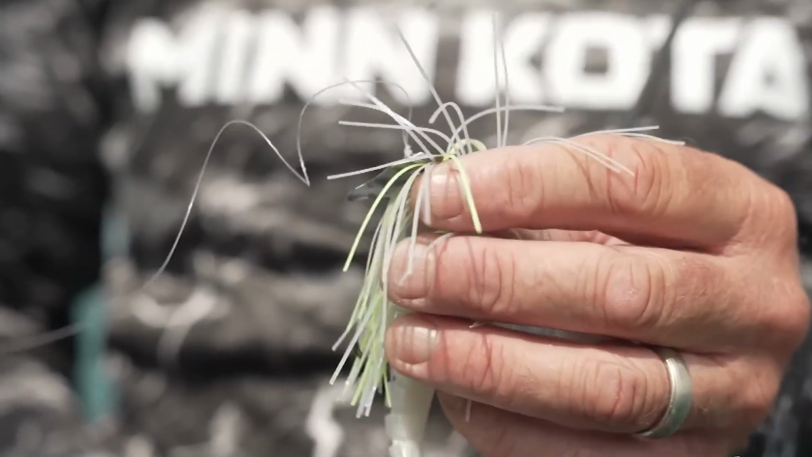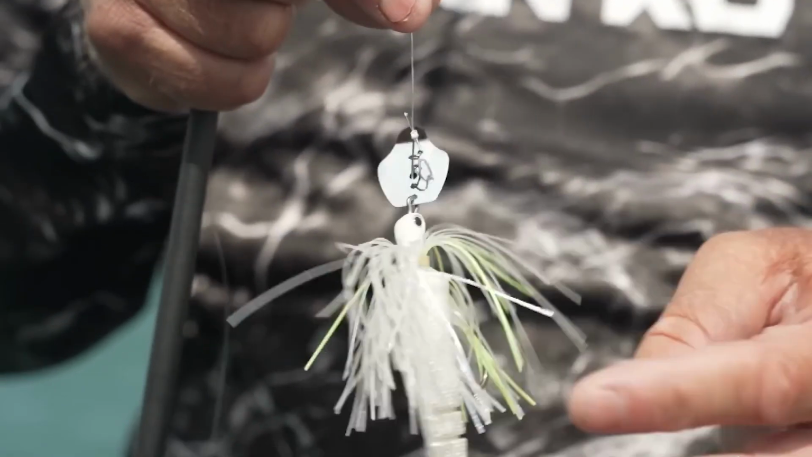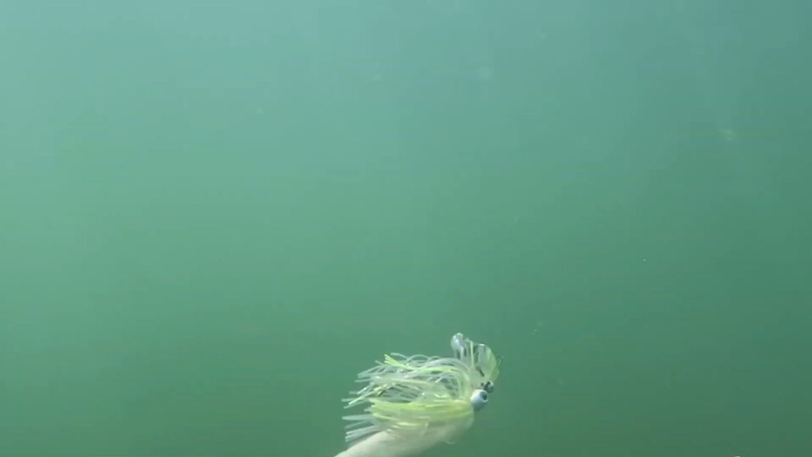You get a little flash off that blade. It's chartreuse and white. There's a lot of perch up here in the Great Lakes, so it's just a good color. Just getting into fall, the threadfin shad move in here, and it really imitates that real well, and the big ones like it.